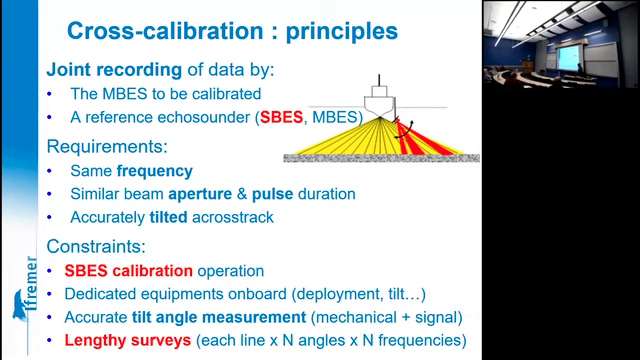So the constraints of the method are that you have to calibrate first the single beam. You have to install on board some dedicated equipment to be able to measure accurately the tilt of the single beam. And maybe the biggest constraint is that it leads you to quite long surveying times, because for each line on the reference area, you can measure only one angle and one frequency with a single beam.